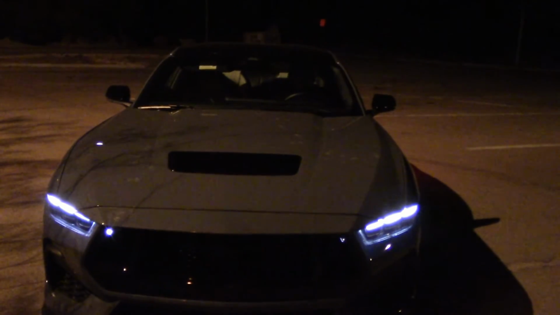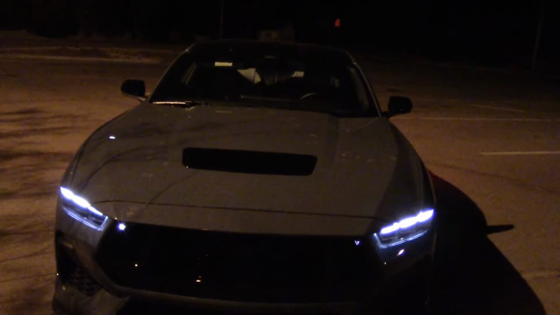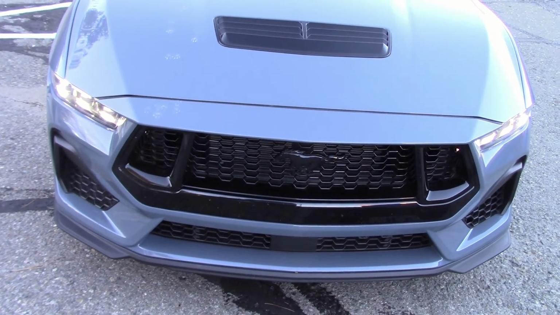That being said, we need to get out of here because it's late and the vampire bats are circling back to town. That concludes our headlight test and night drive.